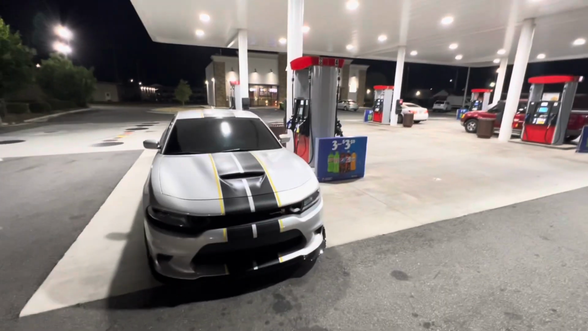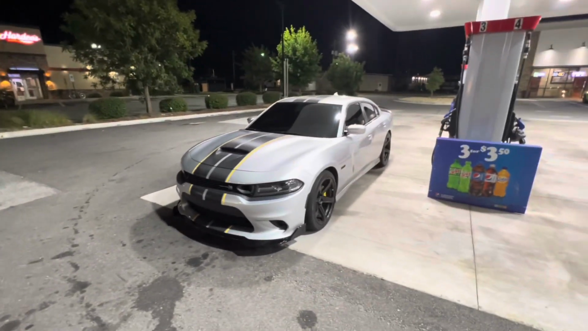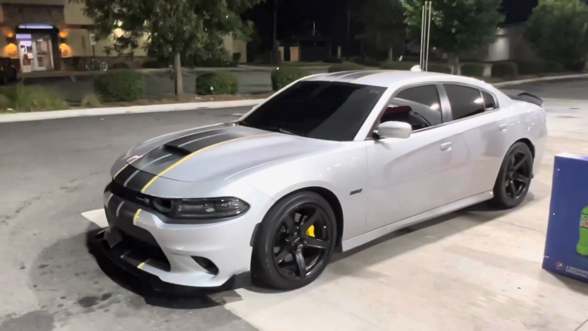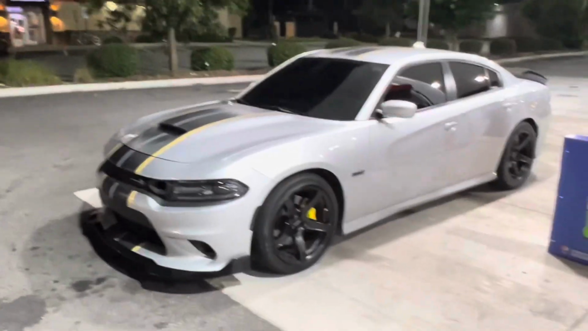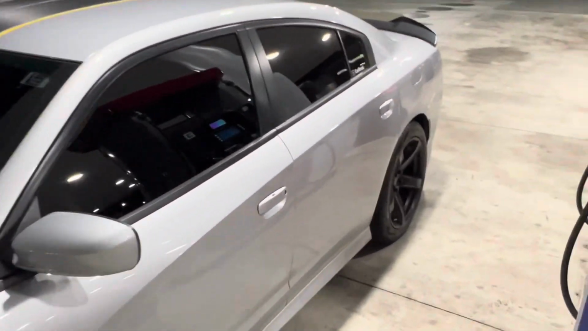YouTube, what it do, man? It's your boy Cari Beats back with another POV, as y'all can see. But we outside the whip right now. I just wanted to show y'all what the whip look like, man. As y'all see, I got the front splitter, yellow brakes, 5 spokes, you know what I'm saying? Carbon fiber on the whip, not that regular black stripe.